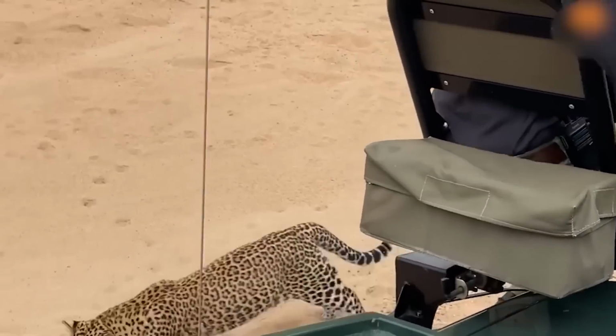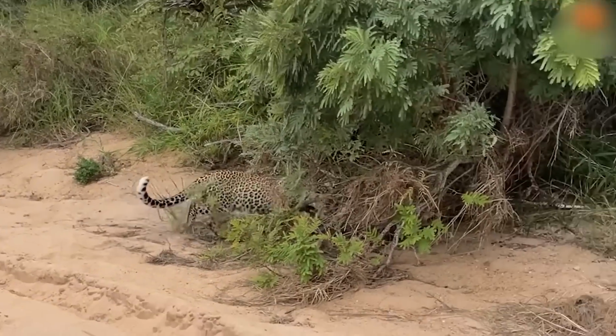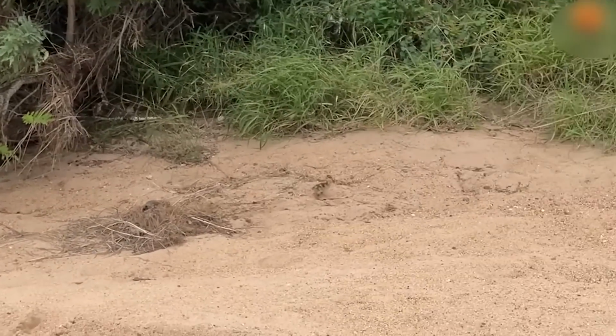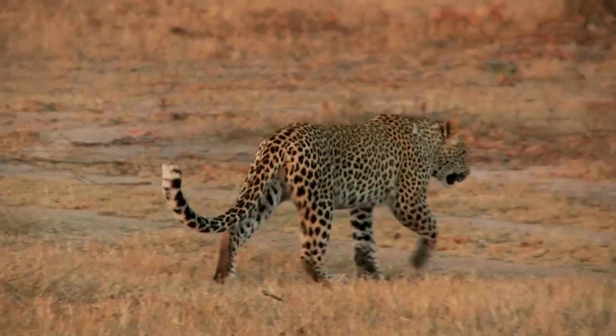But then the leopard caught the goose again and took it up a tree. Luckily, the goose fell out of the tree and was able to run away and hide. The leopard couldn't find it, and the goose was safe and sound. What a clever goose.